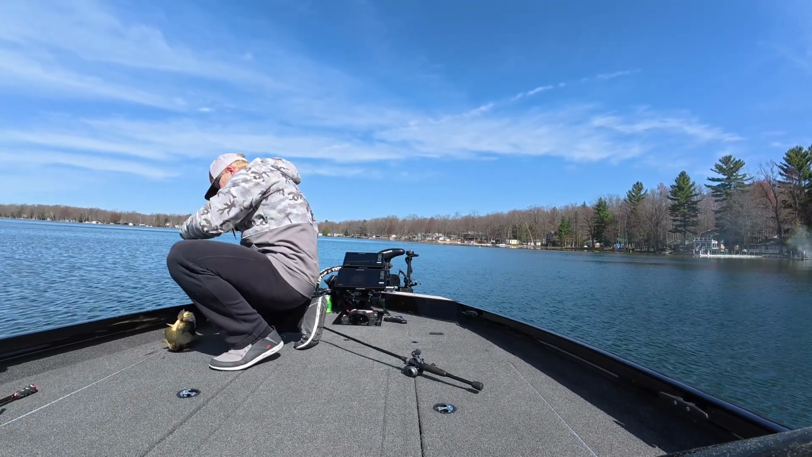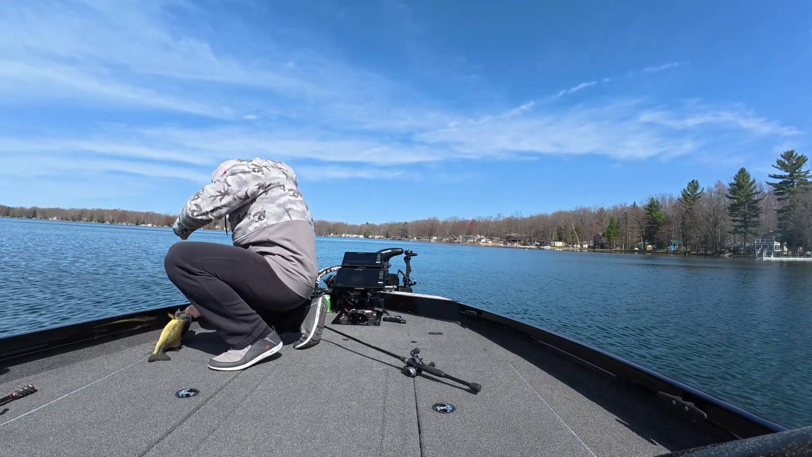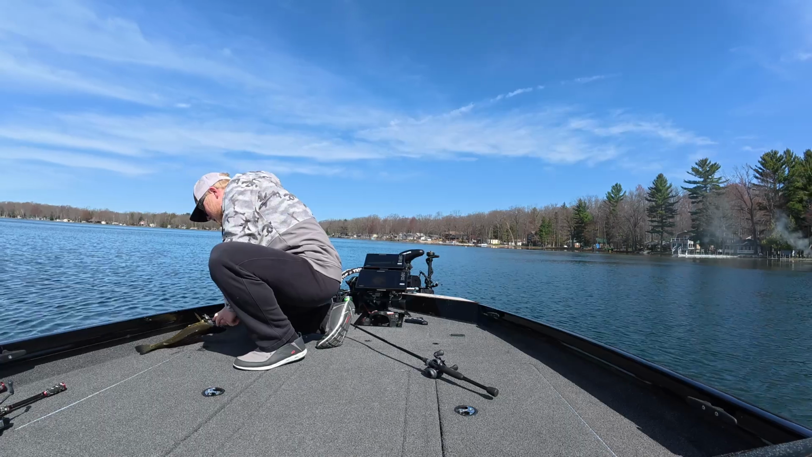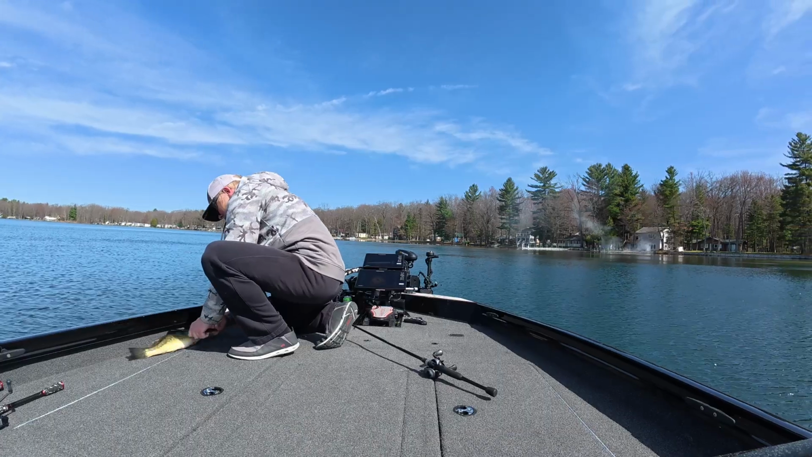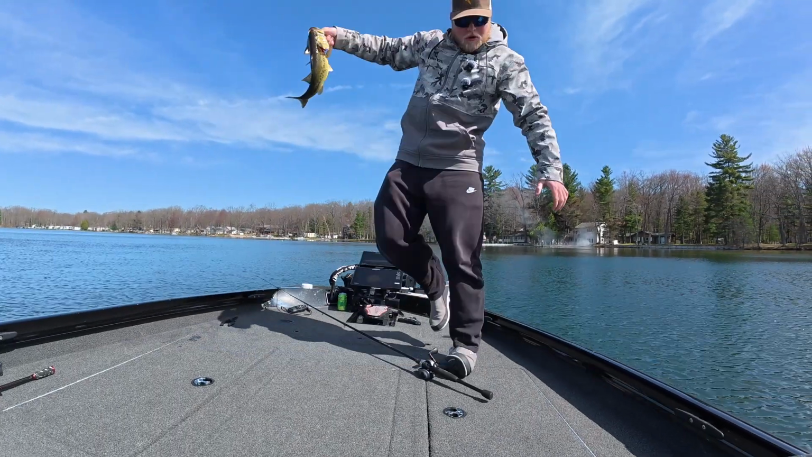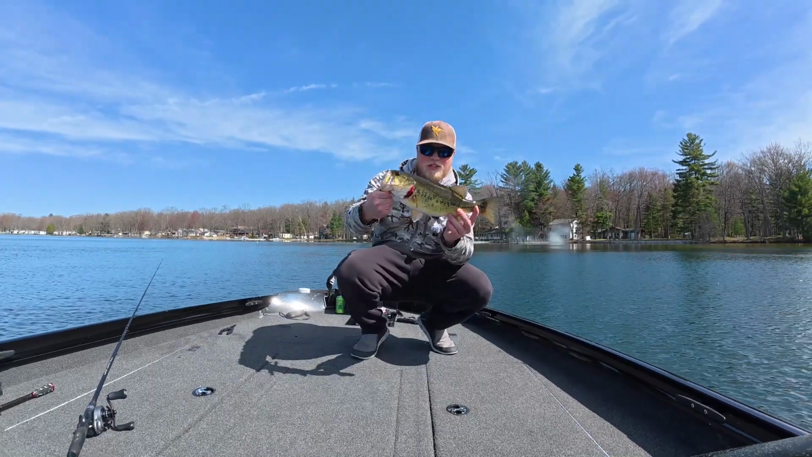Hit spot lock. Oh man. Hey buddy, this is gonna be our first weighable fish.